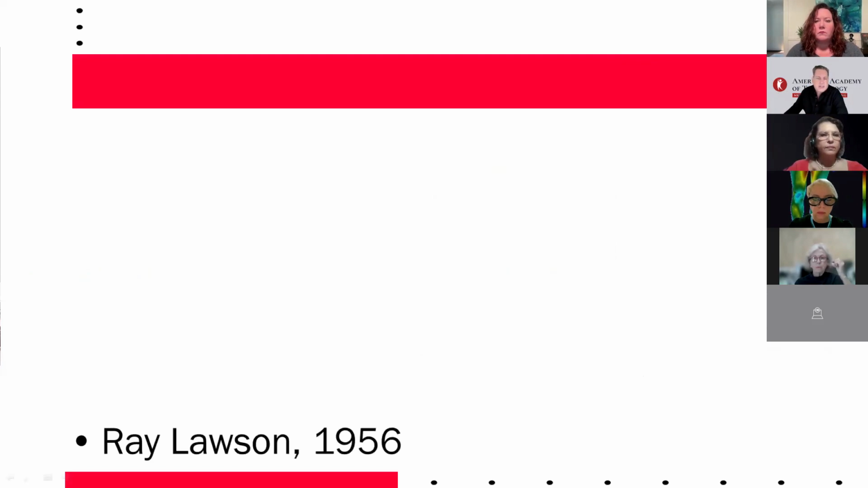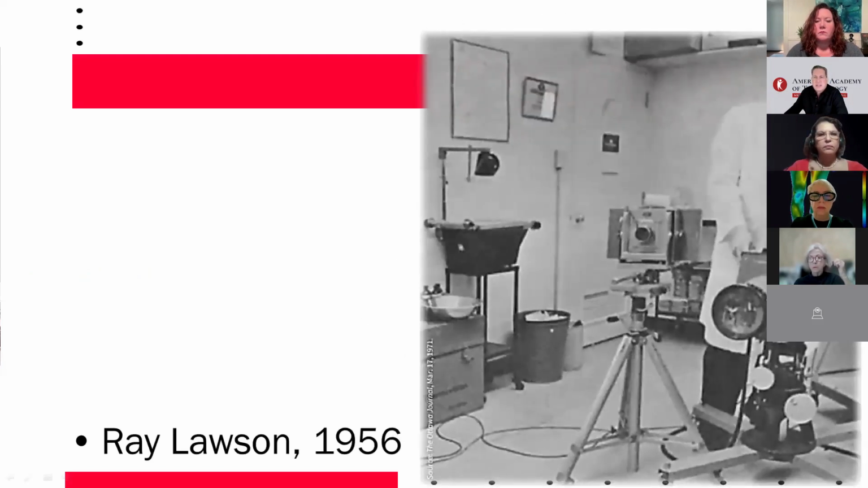In 1956, the term medical thermography emerged from this man, Dr. Ray Lawson, from McGill University in Montreal, Canada, a former member of the Royal Canadian Air Force in the Second World War, who adapted military infrared technology developed during the Cold War for medical use.